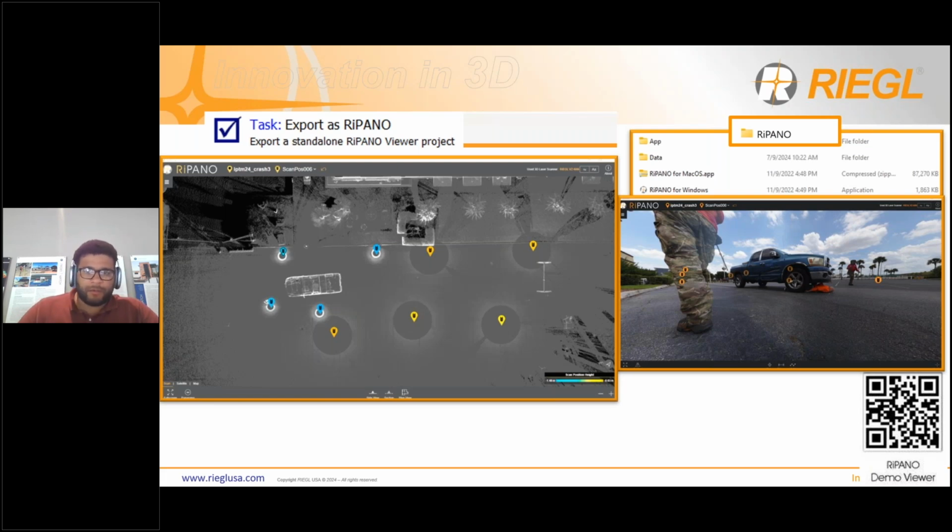Let's say it's Windows, they double click on Windows and they immediately get this view and they have access to checking out all of the data. They don't have to install anything. They don't have to download anything. They don't have to do anything. It's really just that simple. So it's a great tool for those kinds of situations. Now, moving on.